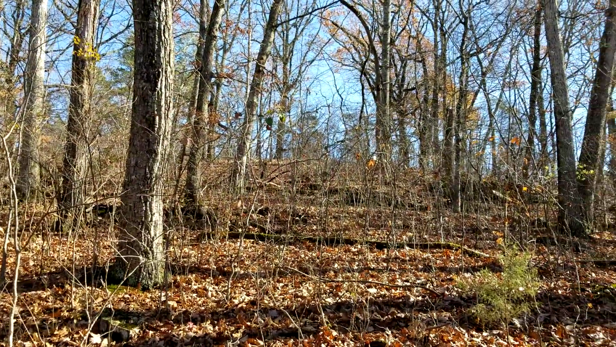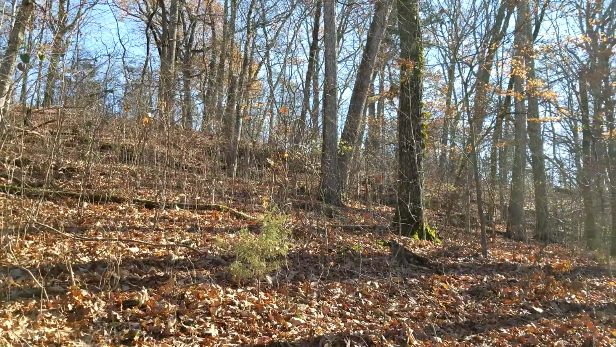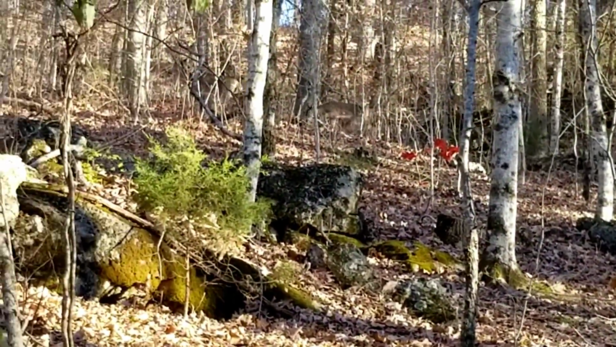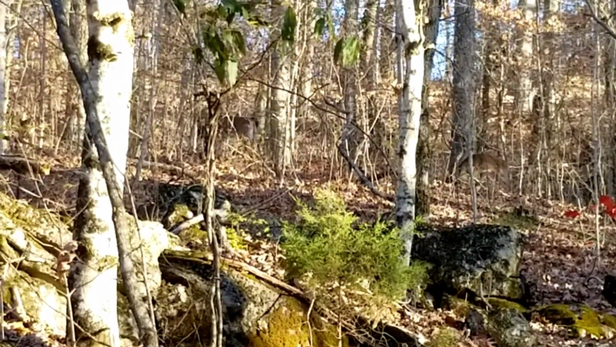Now, these old Tennessee ridges, they've lost their leaves. They're gone, just waiting on wintertime. And we've had some cold spells and we've had some warm spells. You walk around these ridges here, especially I do, pulling these cameras, you get to see stuff like this.